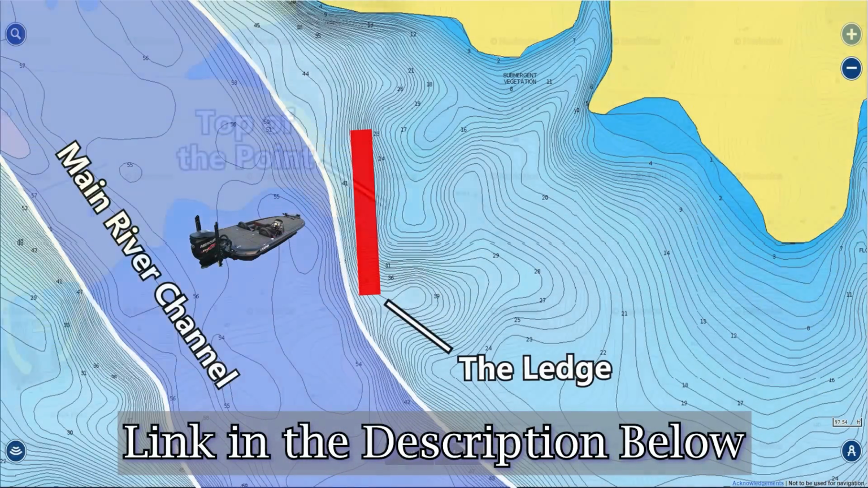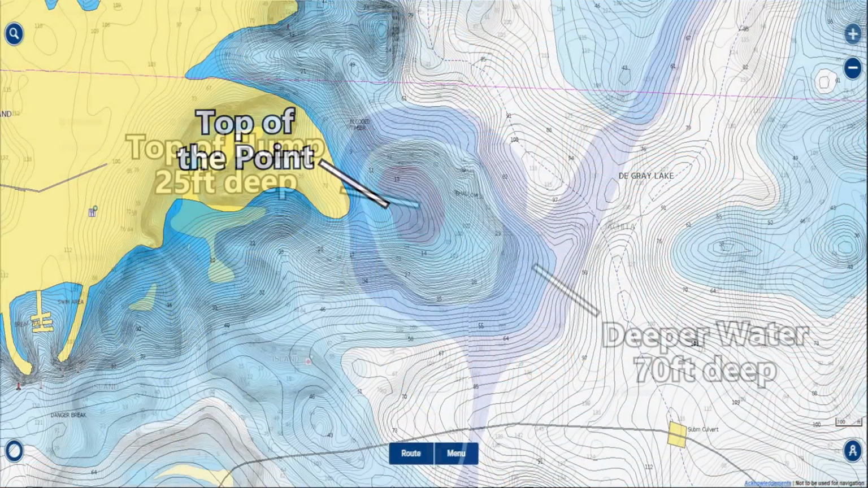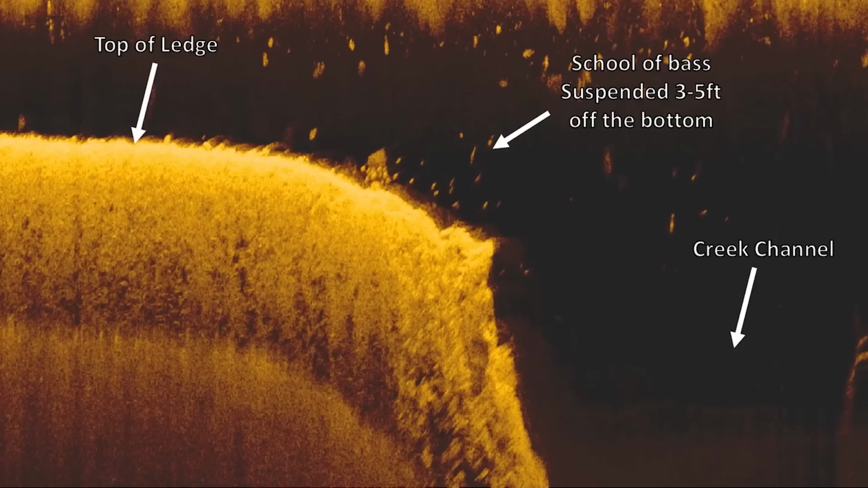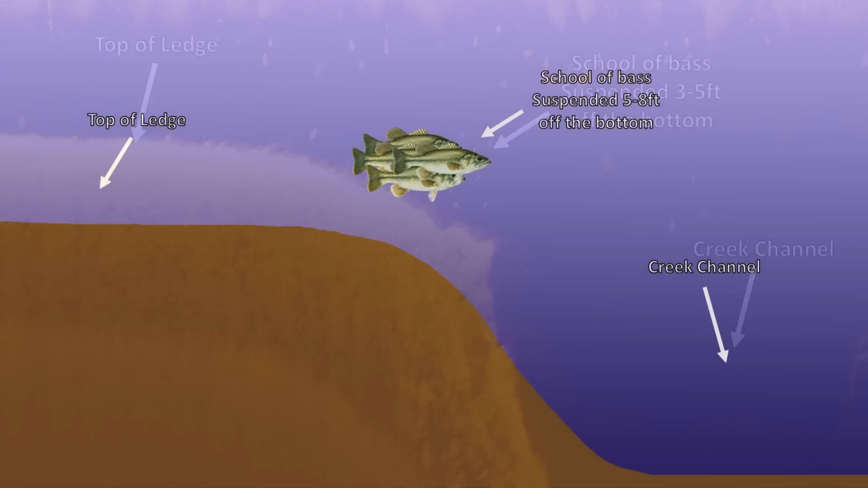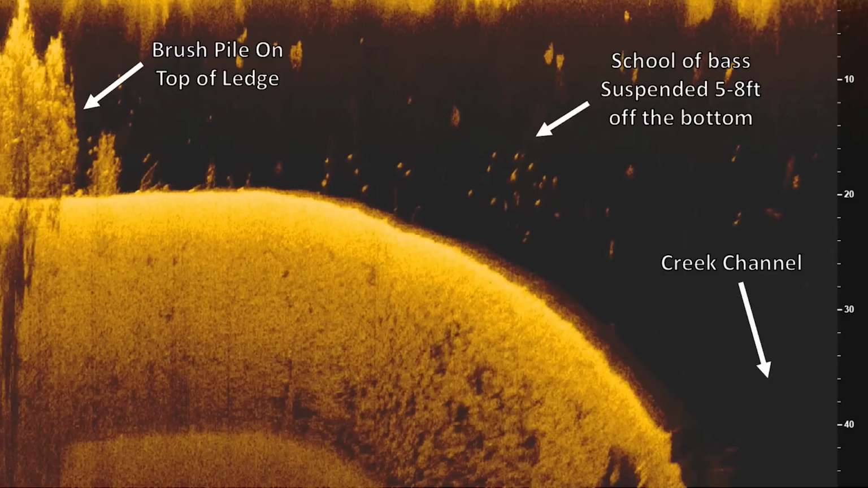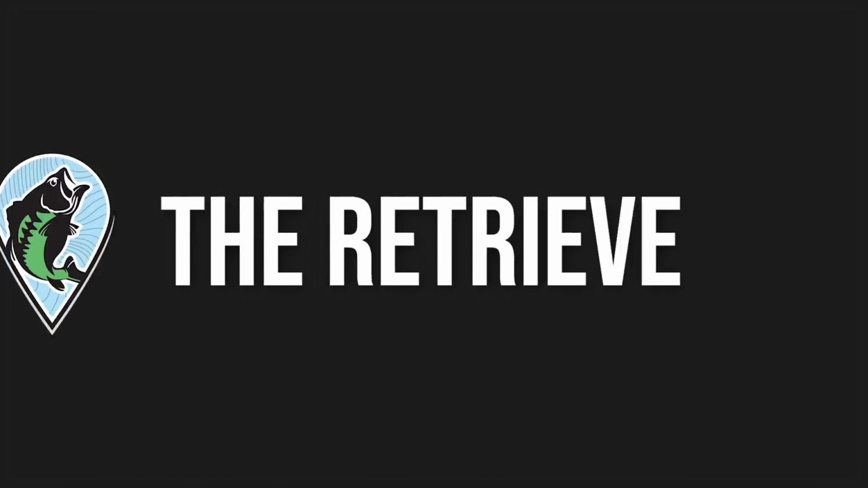But I also catch a lot of fish on the flutter spoon on offshore points and humps and areas where I find bass suspended on my graph 3 to 5 feet off the bottom. But the big thing that I always look for when I'm fishing a flutter spoon are schools of bass that are anywhere from 10 to 12 bass big. I usually don't catch a lot of isolated bass with a flutter spoon. It's usually a bait that I throw when I find a school of bass offshore.